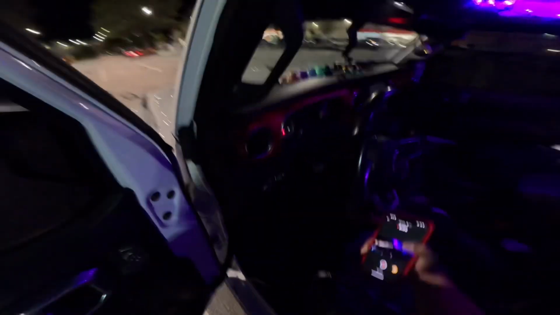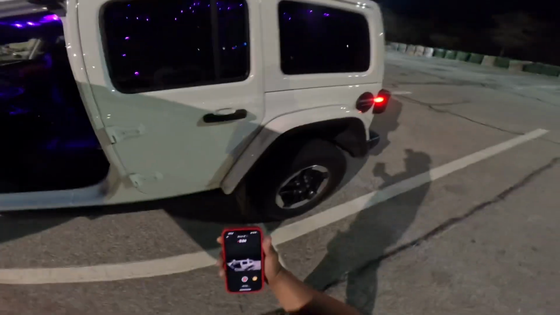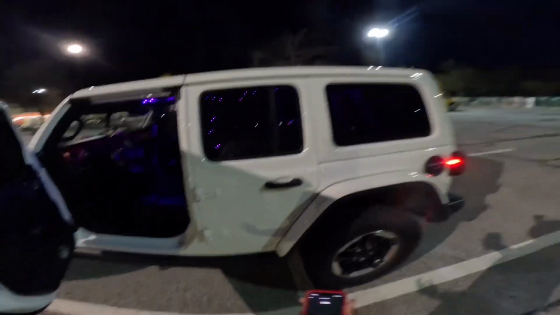Y'all see lights in the back? It lit up back there. But look, like I said, you can't even see it. For real, all you see is little purple dots. That is all you see. Man, I'm dropping stuff. Don't let me find out I'm nervous. But alright, man, look.